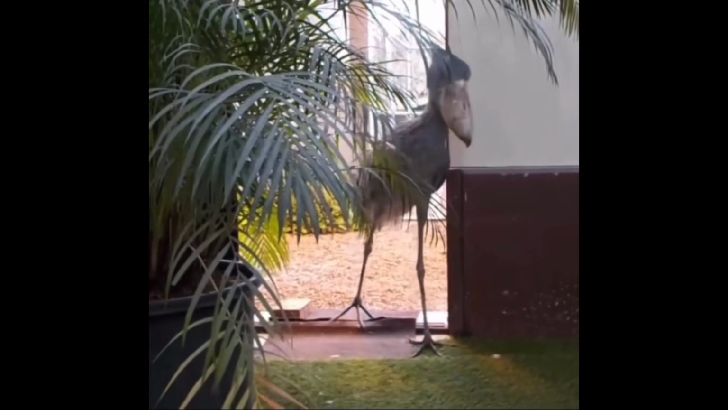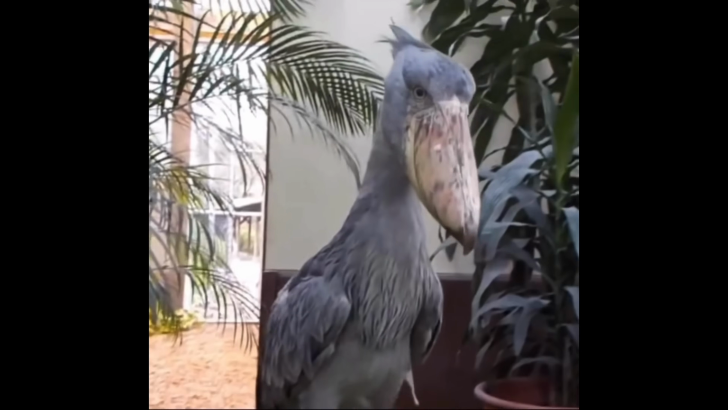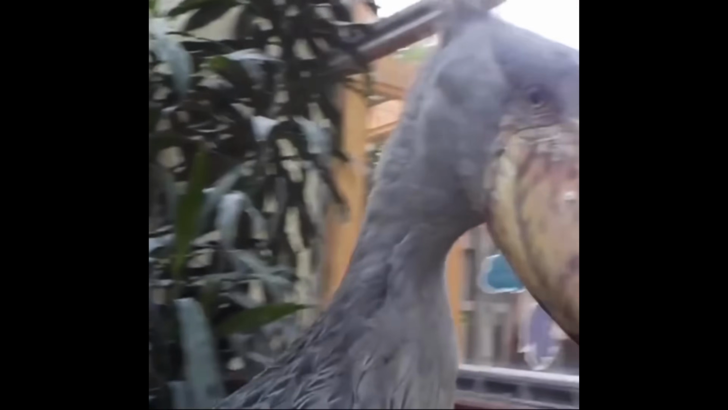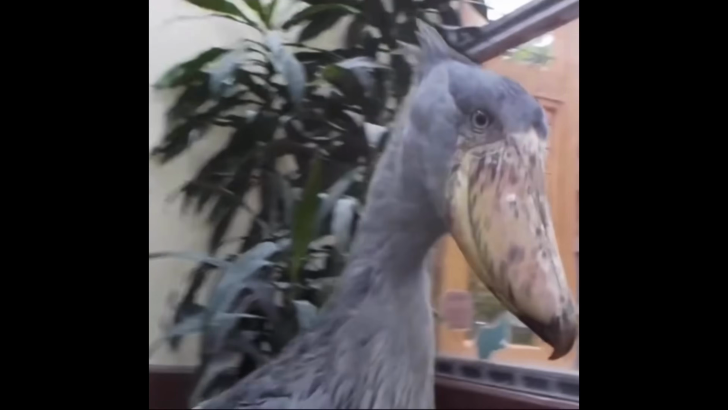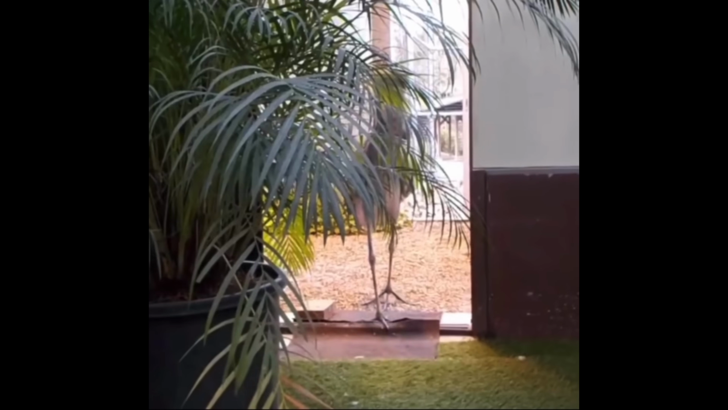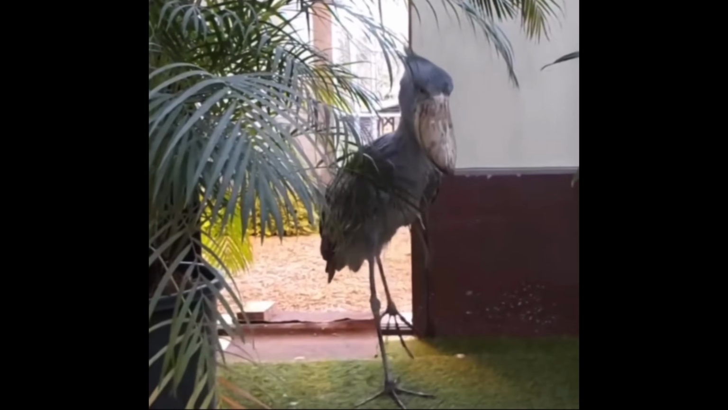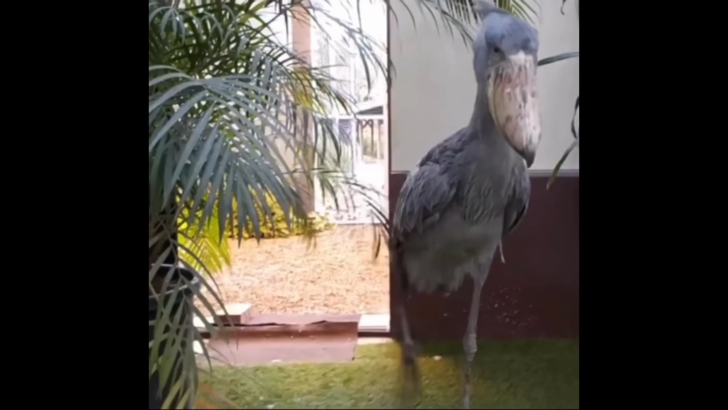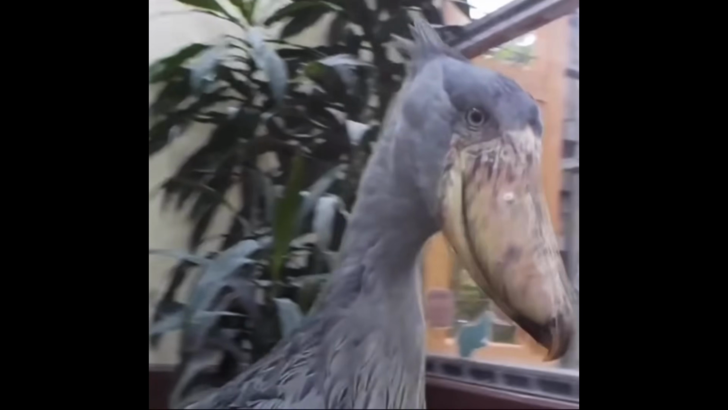The bird here is called a shoebill. It's a big, long-legged bird with an enormous shoe-shaped bill, hence the name. Despite the prehistoric and predatory look, the creature is actually rather docile than aggressive. They commonly eat fish and do not mess with humans. They reside in freshwater marshes and swamps.